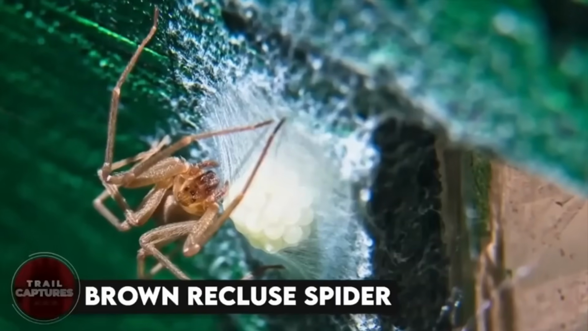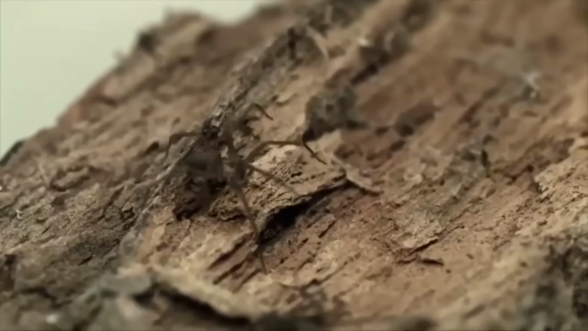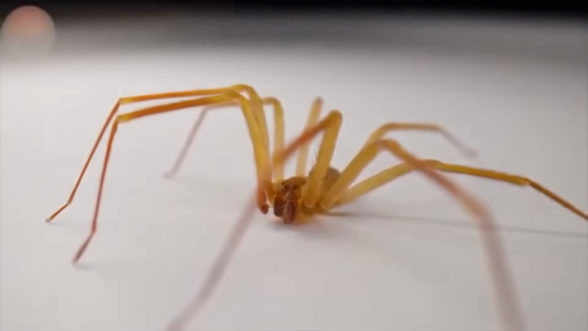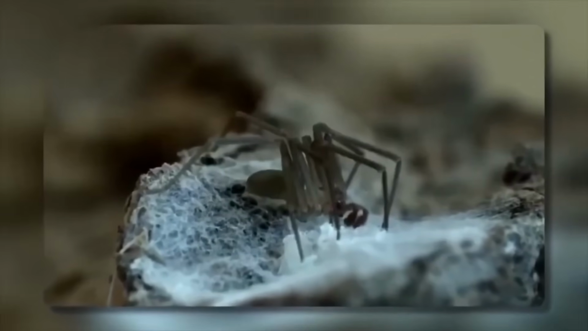Brown recluse spider. This 8-legged terror is a master of disguise, blending in with its surroundings and striking when you least expect it. Its venom is like a slow-acting time bomb, silently eating away at your flesh until it's too late to stop it. And don't be fooled by their size. These tiny terrors can bring down a full-grown adult with just one bite.